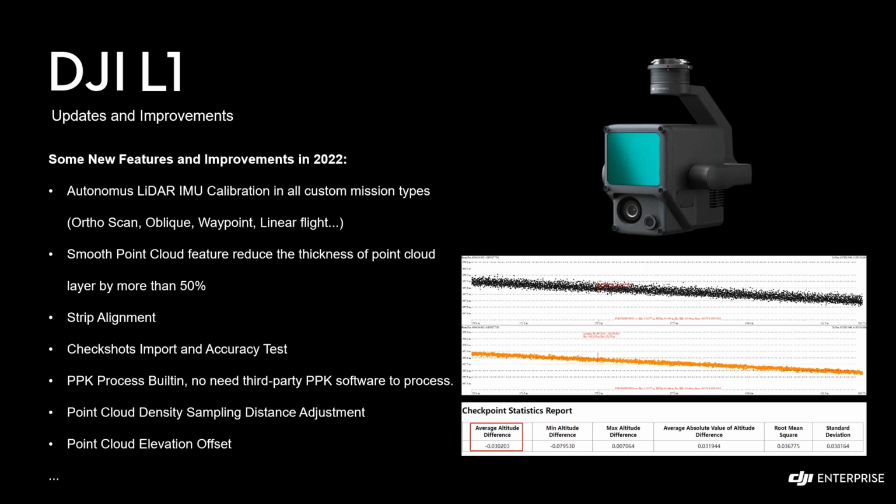We also have a functionality in Terra software called strip alignment. The strip alignment makes sure the data collected from each flight strip is aligned within the cross-section region.